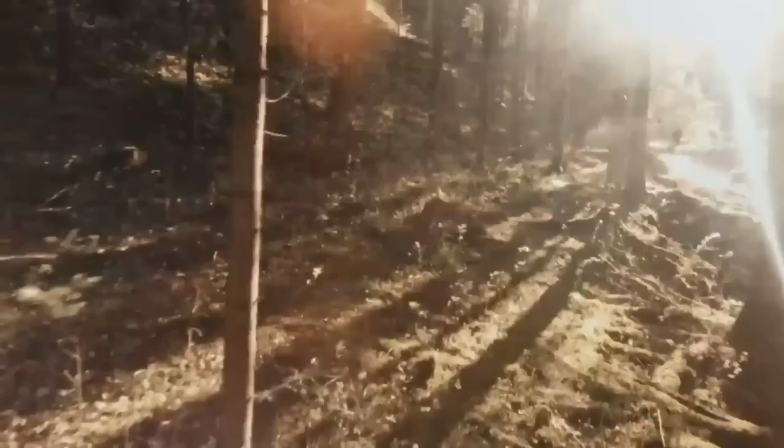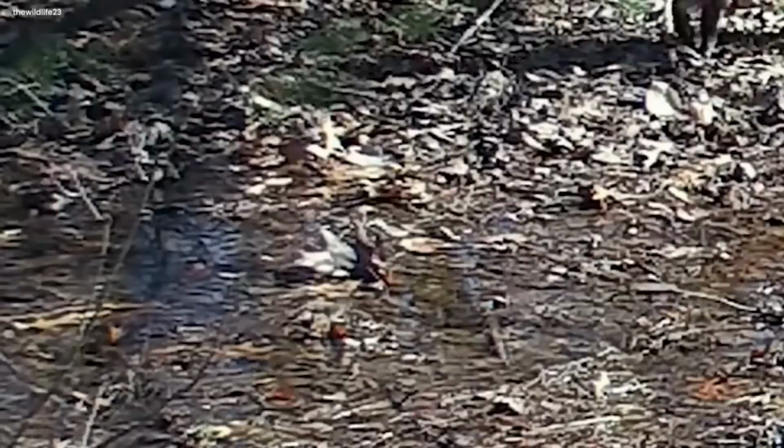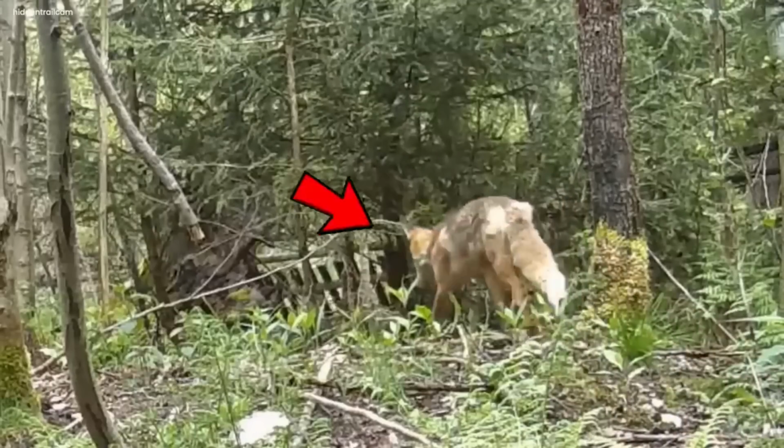Mystical forest fox. In a thick forest where shadows hide secrets under the trees, a video showed something mysterious. The sun, shining its gold light, uncovered a strange sight. A creature moving fast and tricky among the old trees. It was a mystery, like a wild secret of the woods.